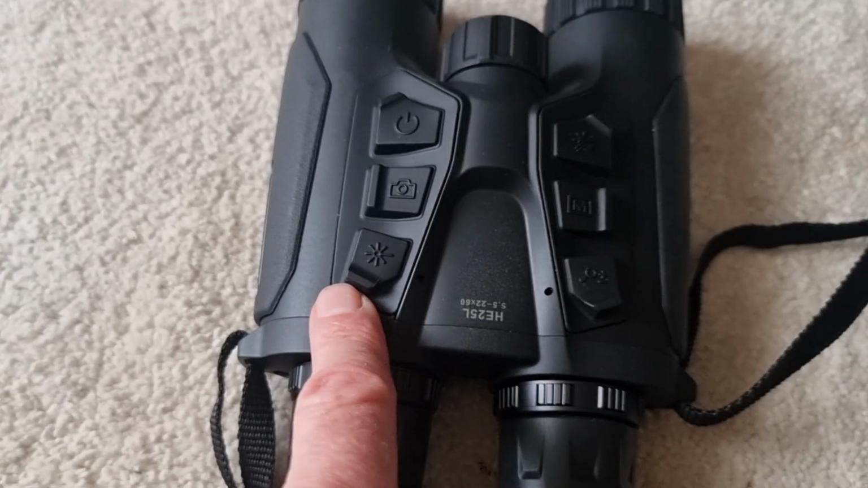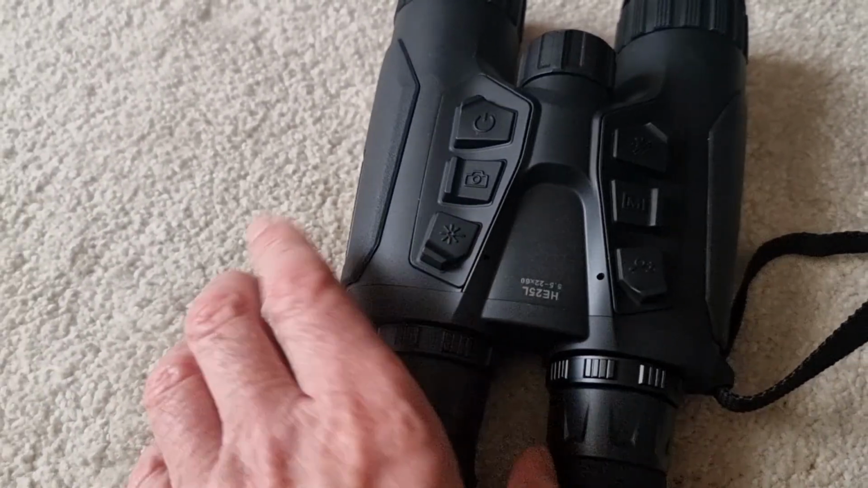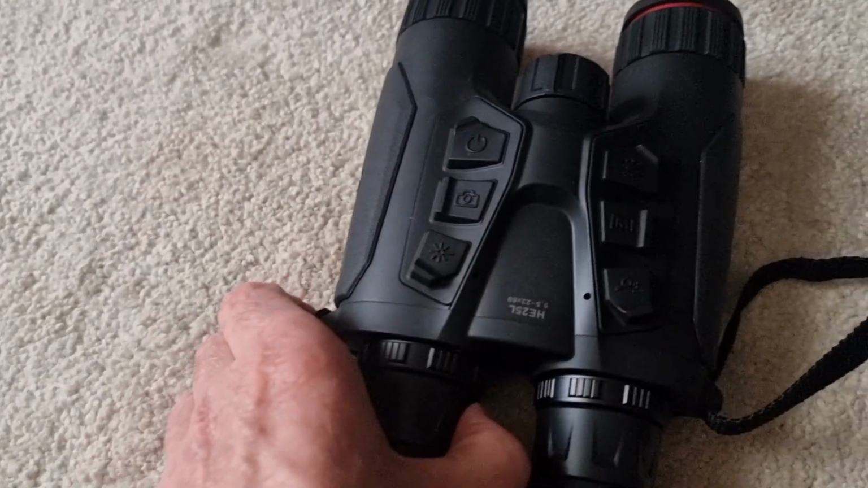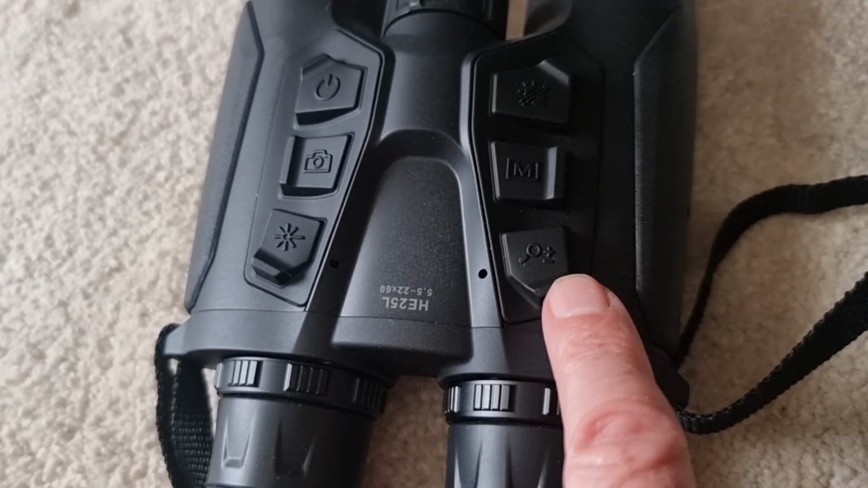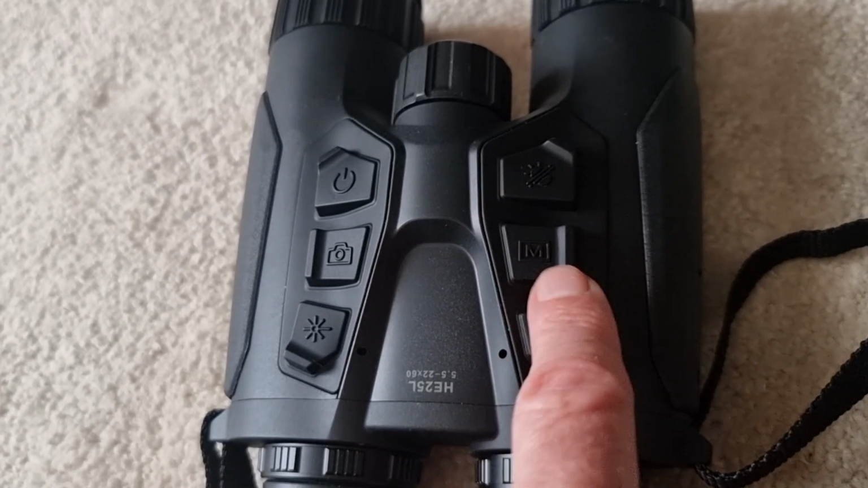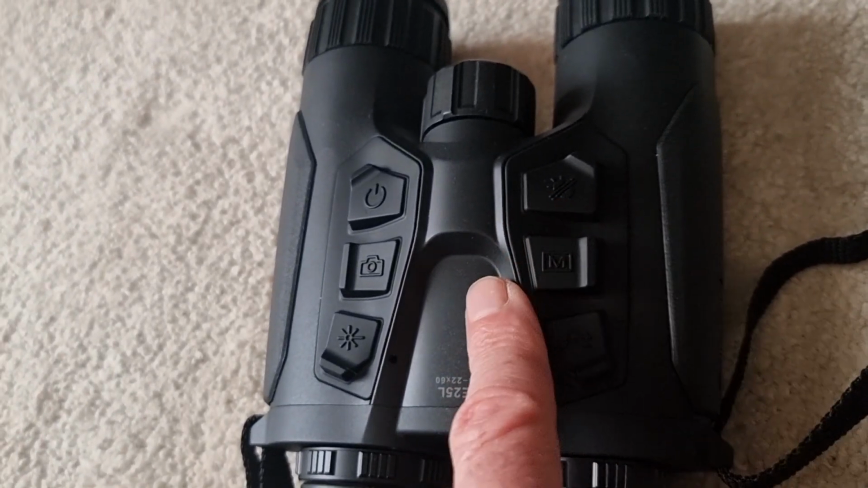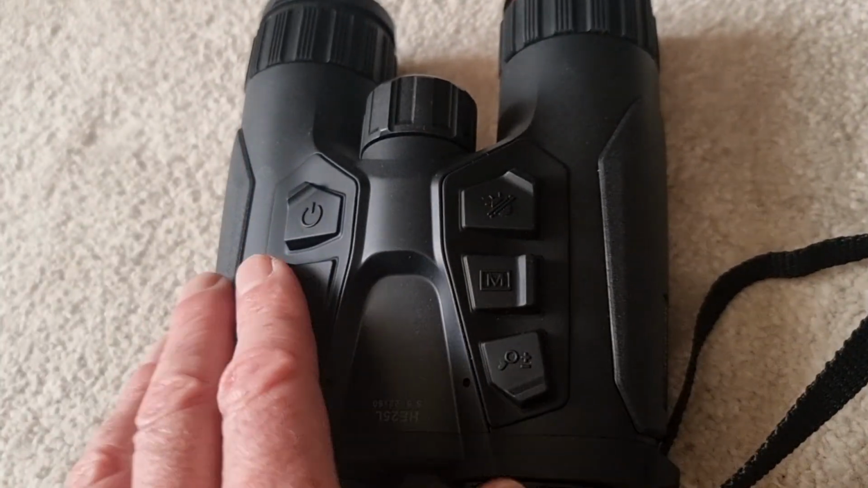This one here is the laser rangefinder. So on, long press for on, and then a quick press to range it. Over here, this one here is the zoom, so plus or negative on your zoom. Memory is where all the menu, M is the menu button. It's where all the settings are. So you can alter all the settings in here, but I've just left it as it came, to be honest.